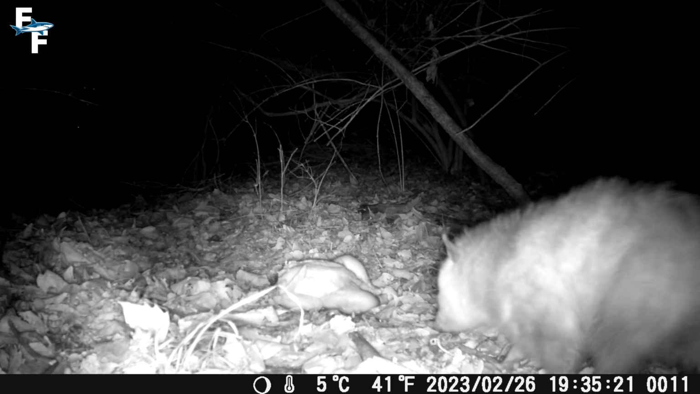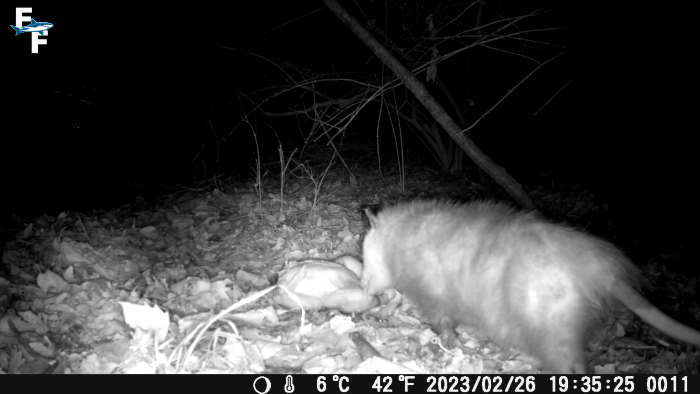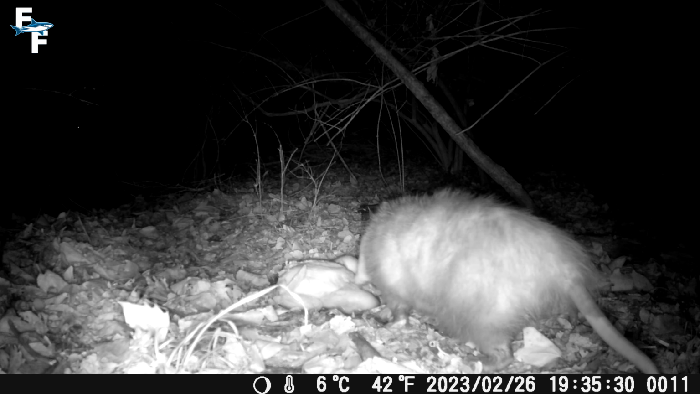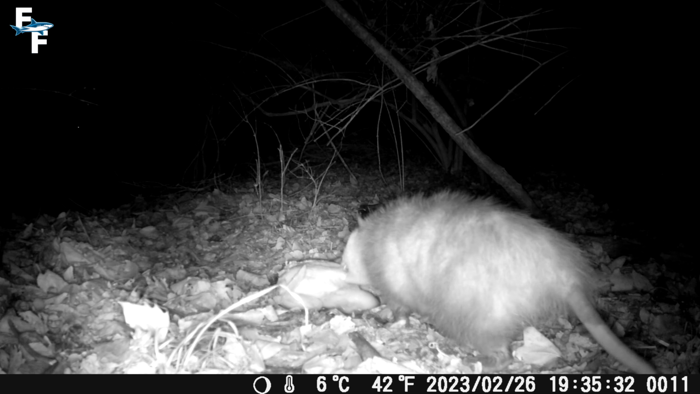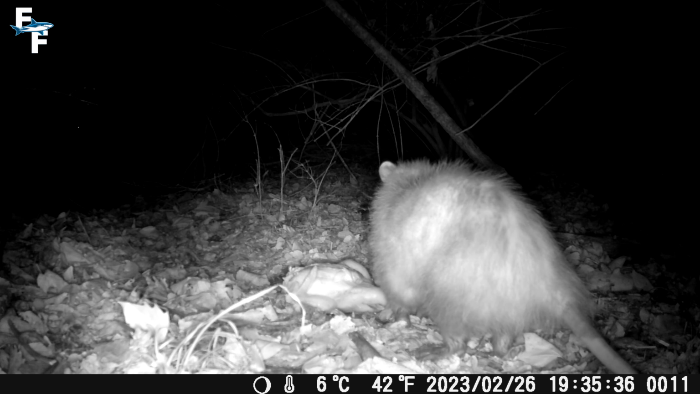The next encounters bring us into the nighttime, and our first visitor is this possum right here. Now he slowly walks in but wastes absolutely no time feasting away at the chicken. I know possums are nocturnal, but I didn't really expect to have one eat away at the chicken.